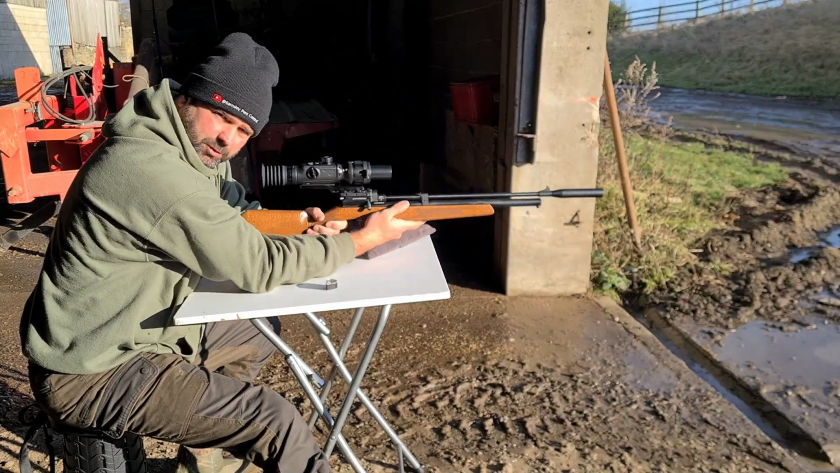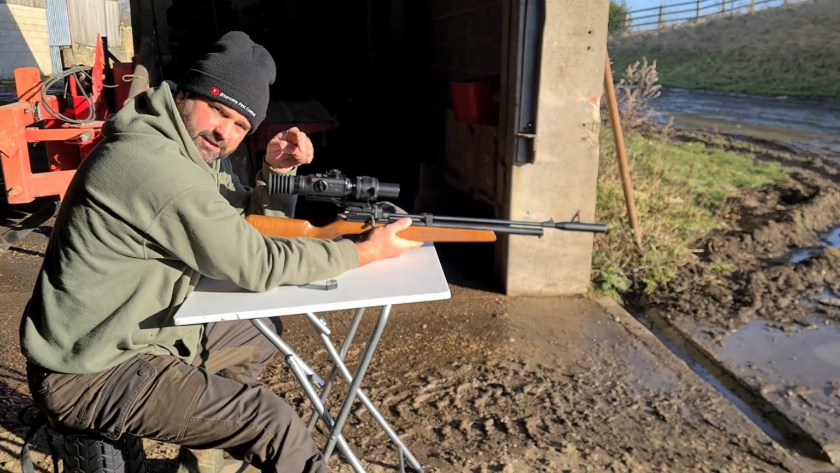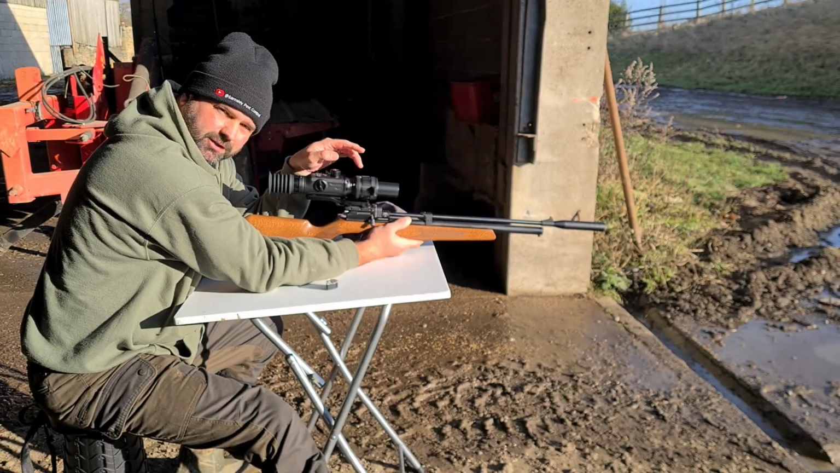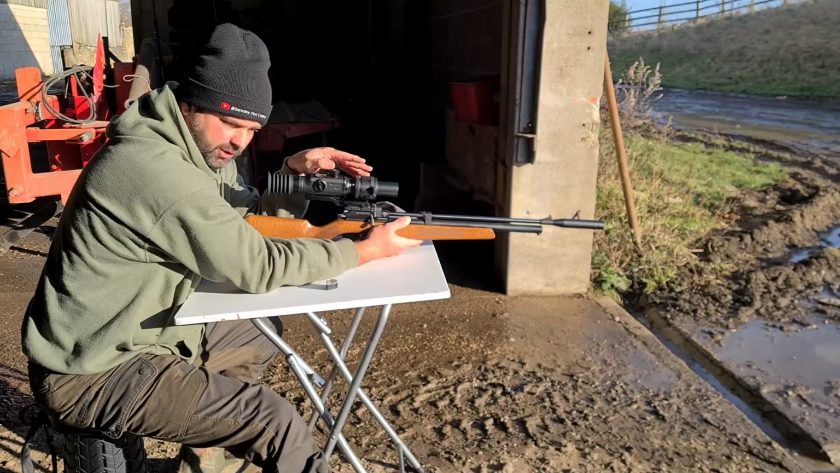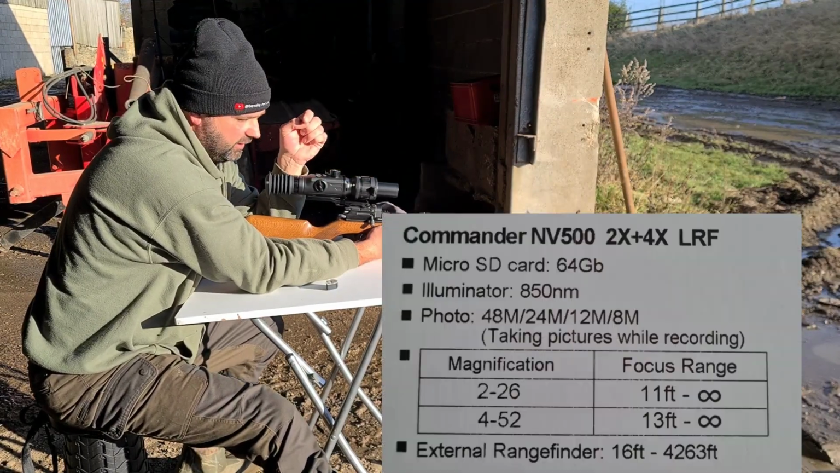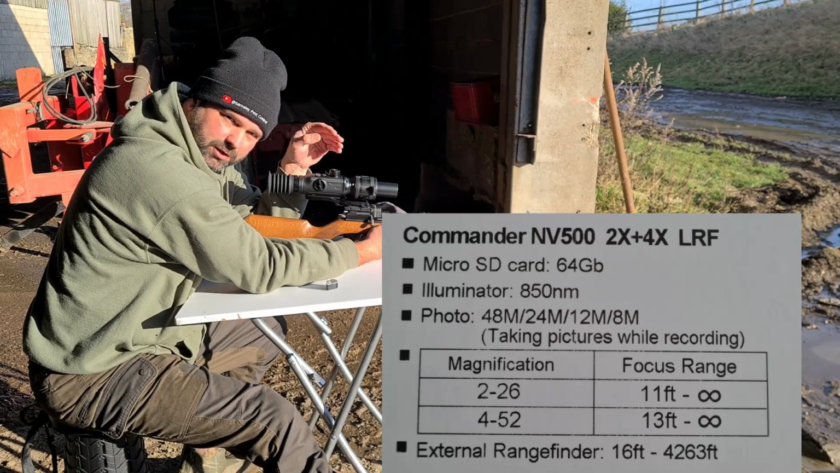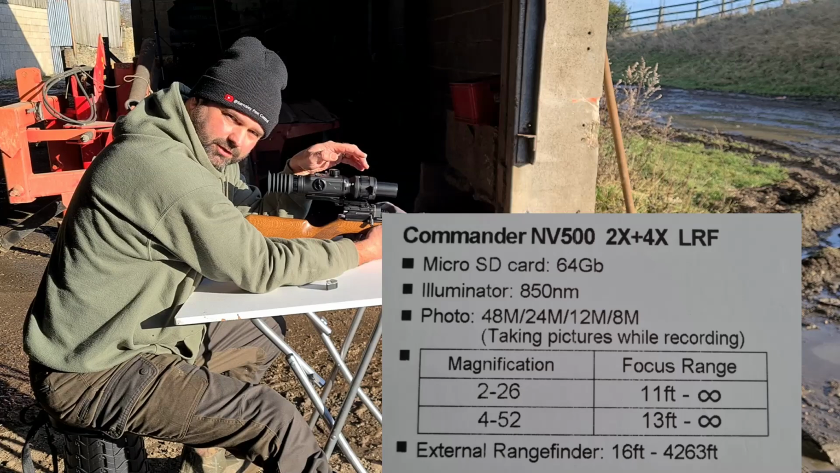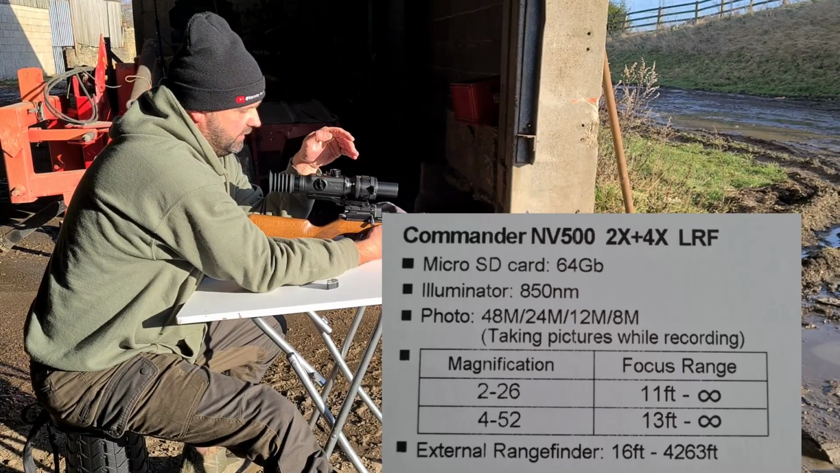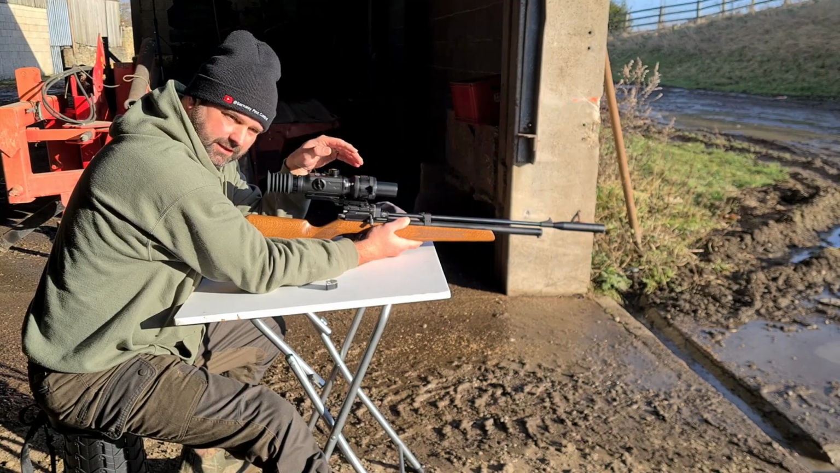So what I'm going to do now, I'm going to move back like I've just said, 20 yards and 30 yards and see how it goes on. And this is the smallest lens that's come. I forgot where it is off the top of my head, I'll put a little note on the bottom here. What I'm going to try and do, I think it will work, is because when you put the lens on the scope, it needs re-zeroing.